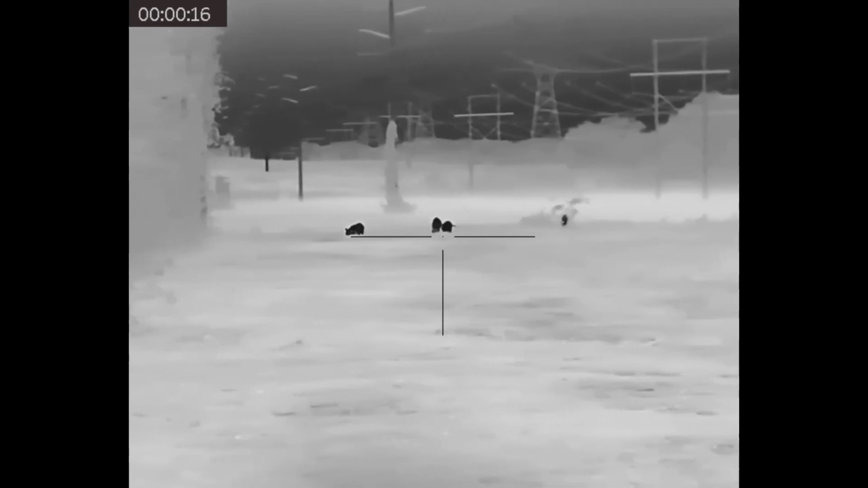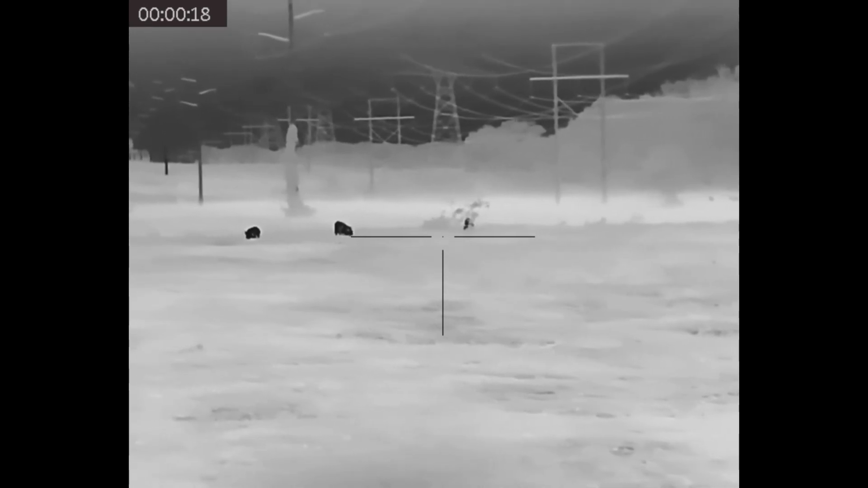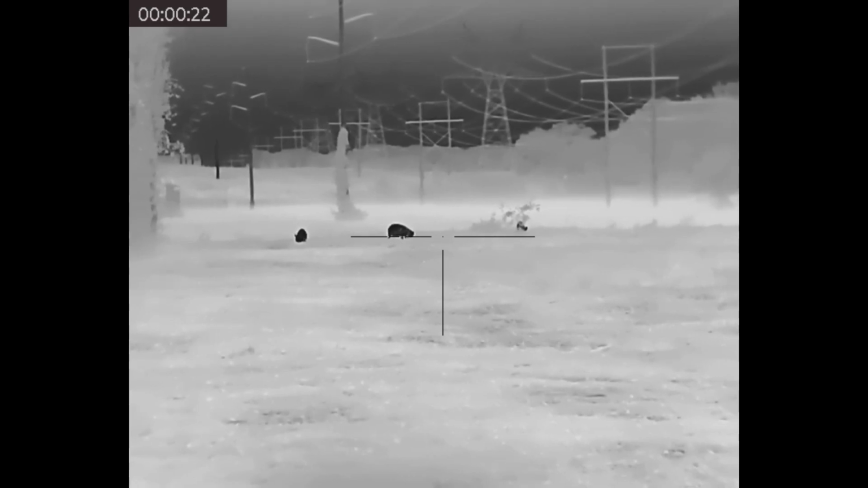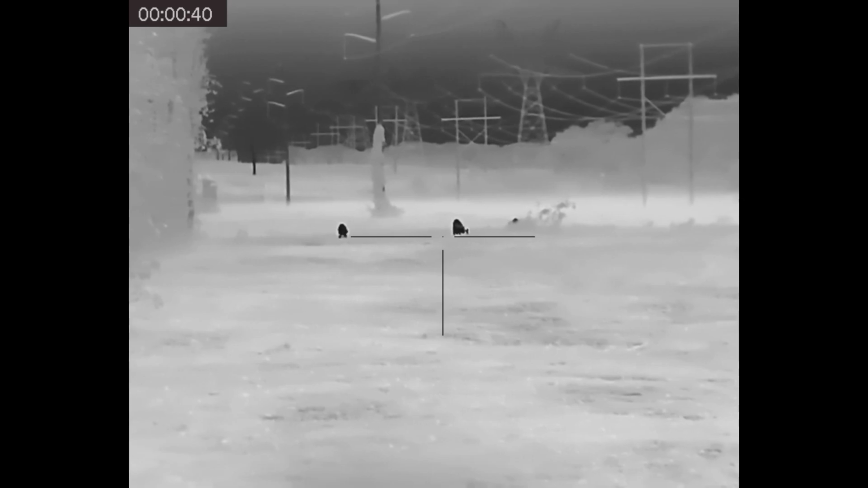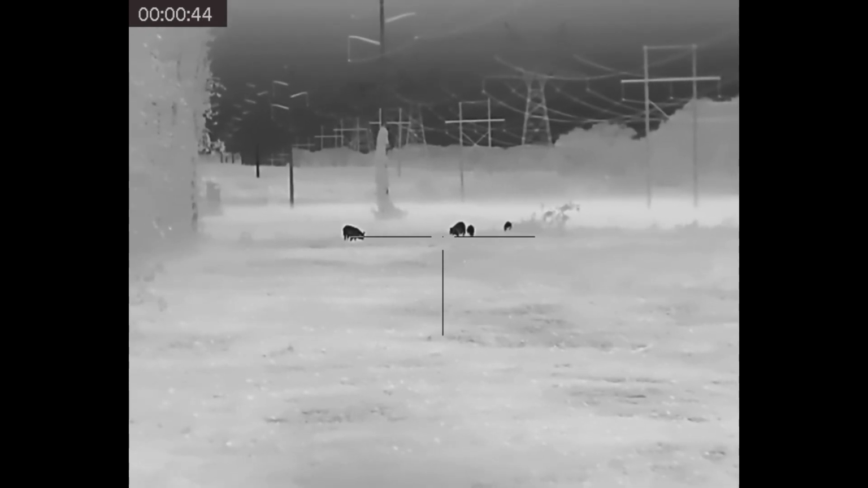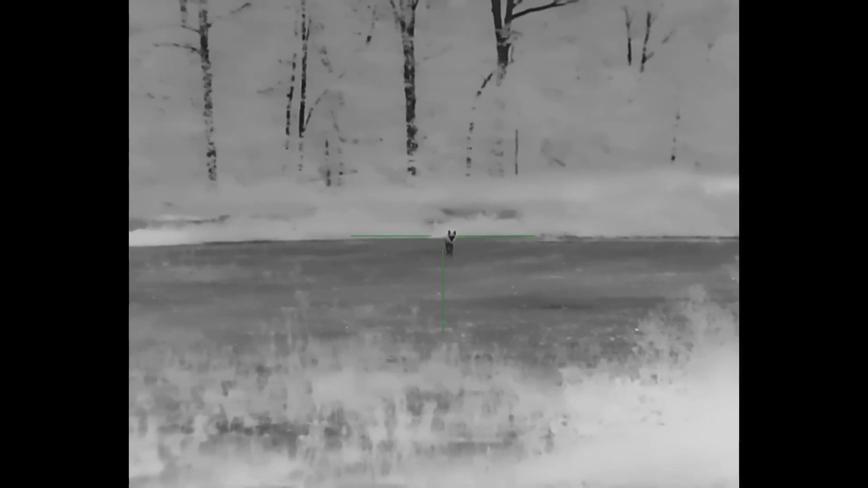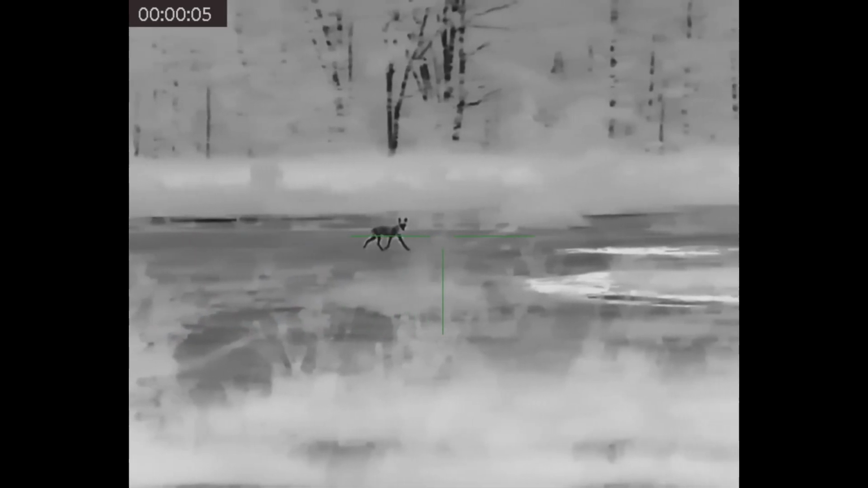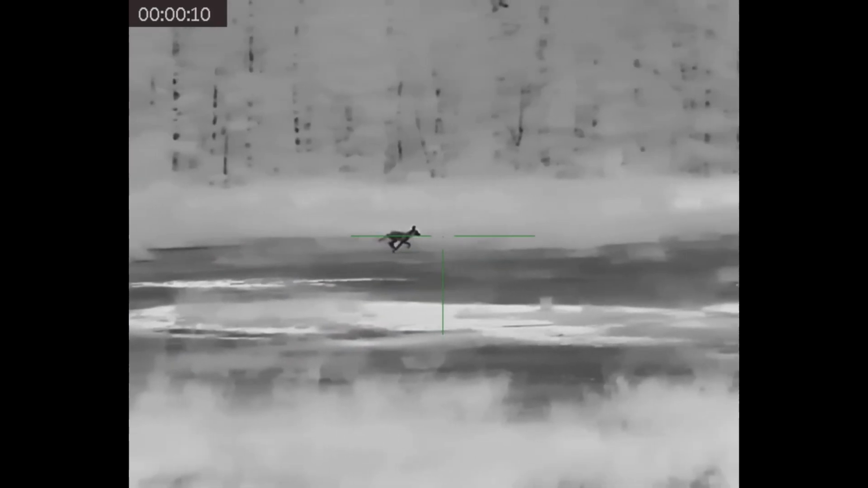The operating temperature is -4 degrees all the way up to 131 degrees Fahrenheit. It is IP67 weather rating, so it is what they call weather resistant. If you take it out in the rain, pouring down rain, it's not going to hurt it. So don't be concerned about that, snow or any other kind of conditions. It does have picture-in-picture display, 4 different color palettes, 5 different reticles to choose from. You can set multiple zeros on this.